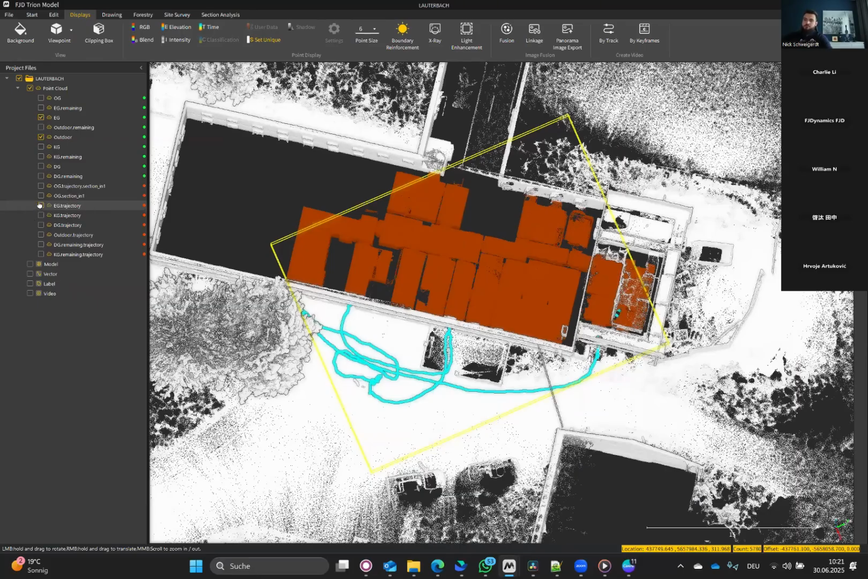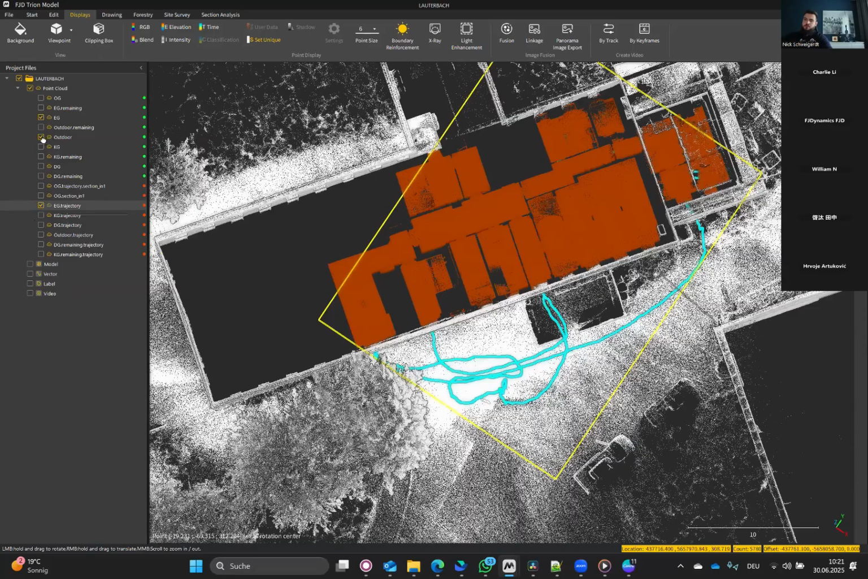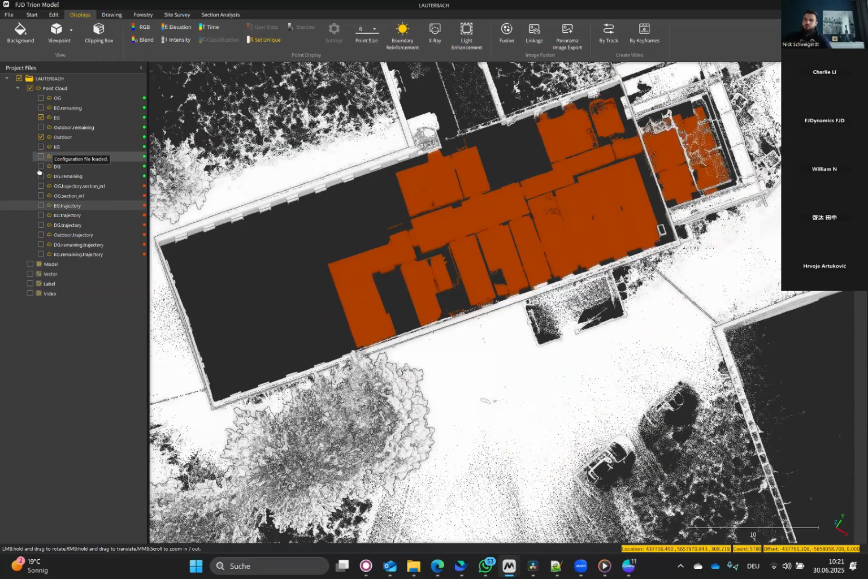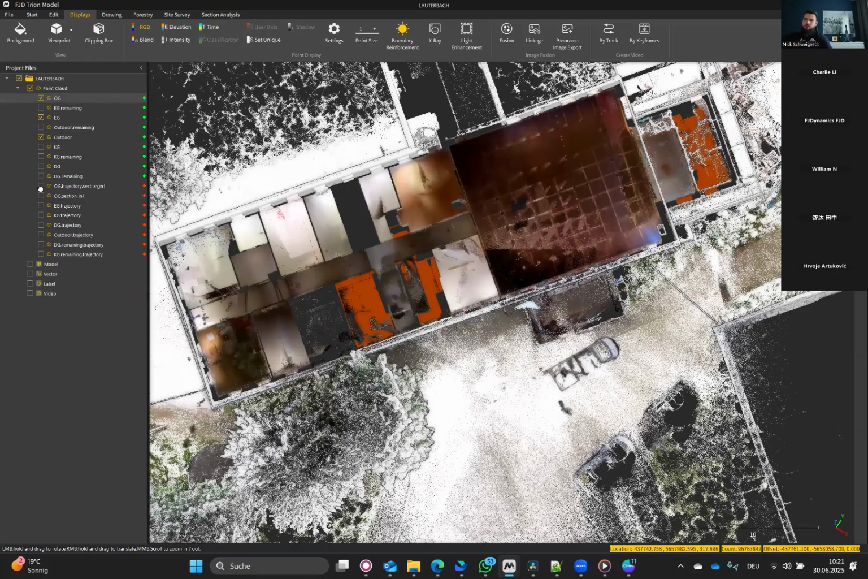And then we move to the next floor. Let me show you for example, this one. Now let me show you this one, the first floor. And by blending in the trajectory of the first floor, yeah, you can see it here.